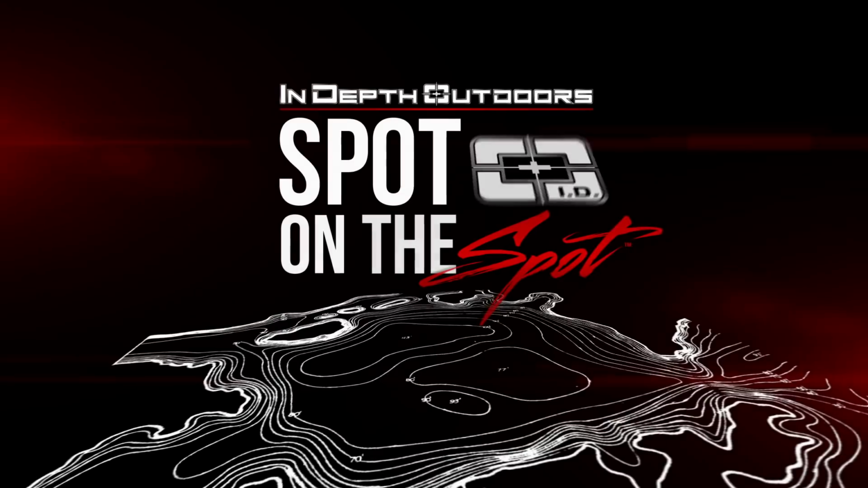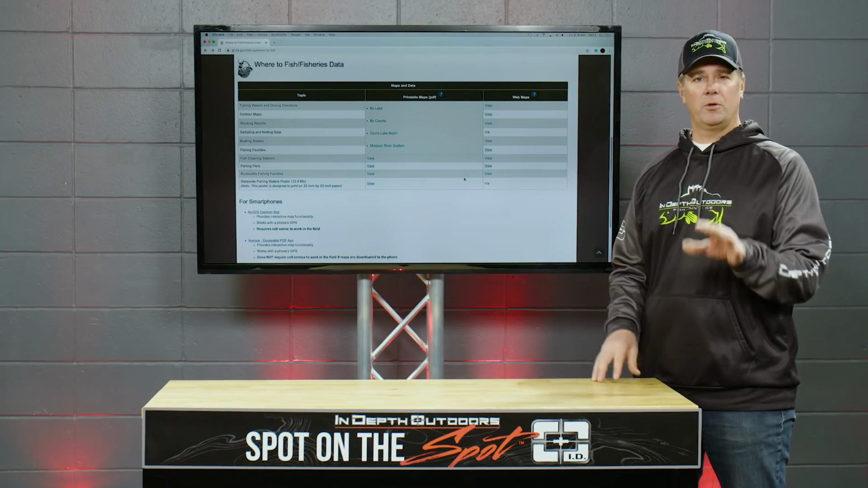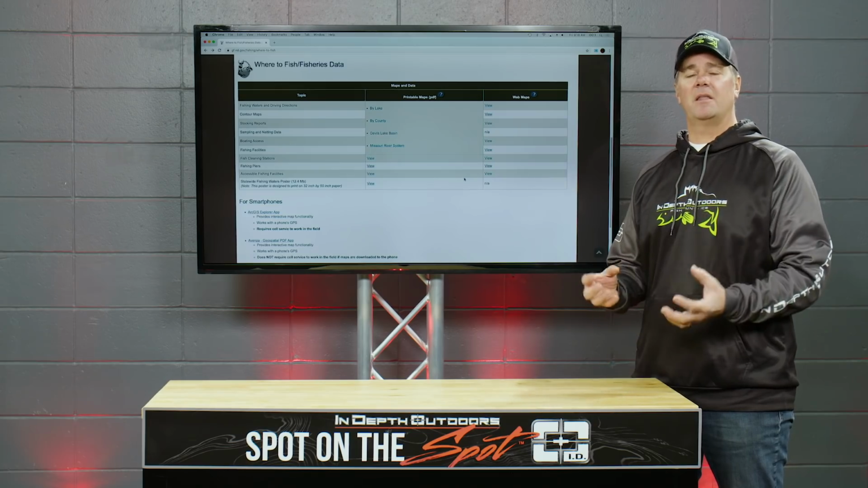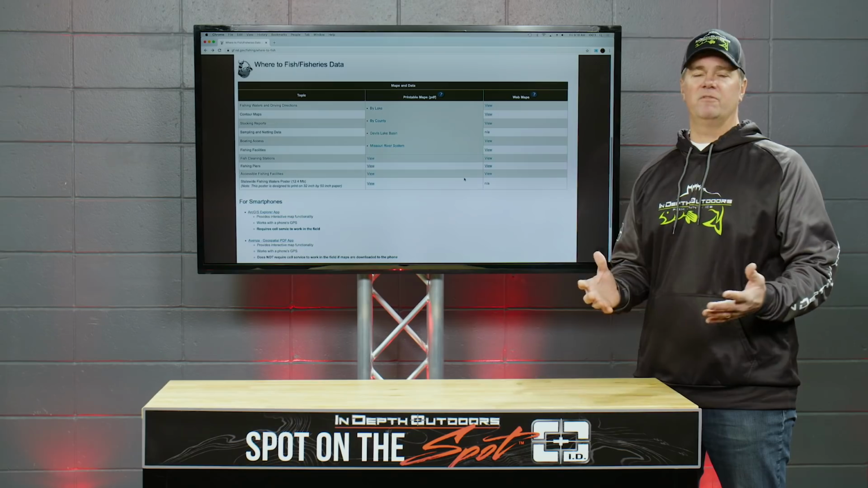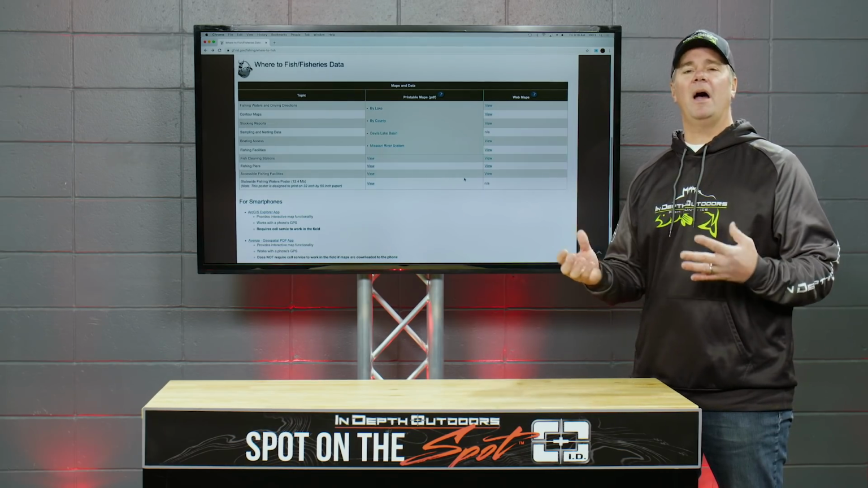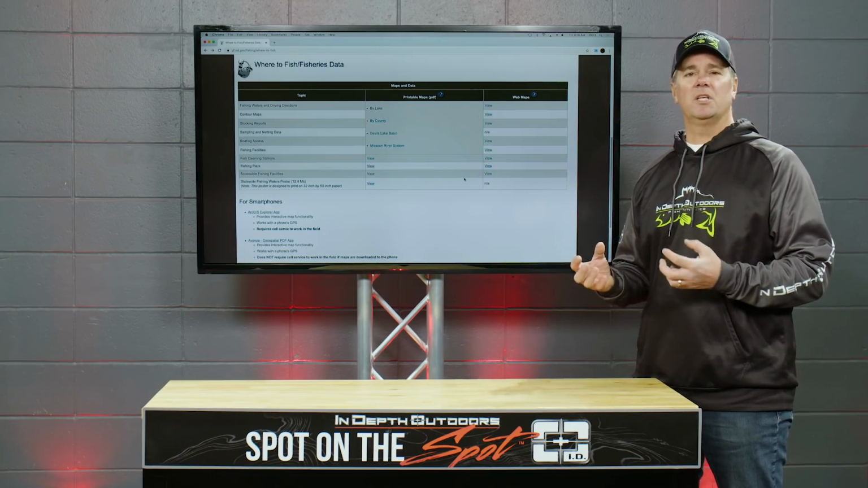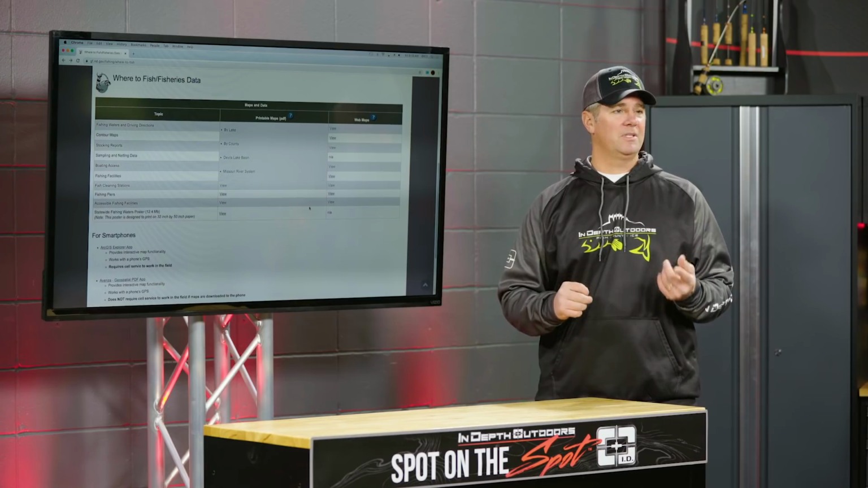In-Depth Outdoors, Spot on the Spot ID. On today's Spot on the Spot ID, we're going to do things a little bit differently. A lot of these small lakes we've been fishing out in North Dakota are very featureless. There's just not a lot of information to share about how we approach fishing these small bodies of water from a depth contour or mapping standpoint.